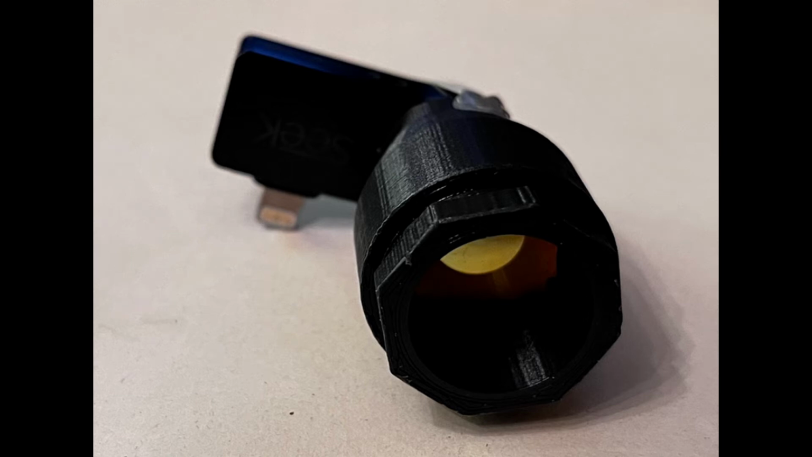Hi everyone, and welcome to this overview of some field tests of SICK Thermal Pro with a non-stock lens. This is kind of a companion video to the previous one that explained what kind of lens I used, etc. Before we go into the actual field tests, a couple of words about what the setup actually is.